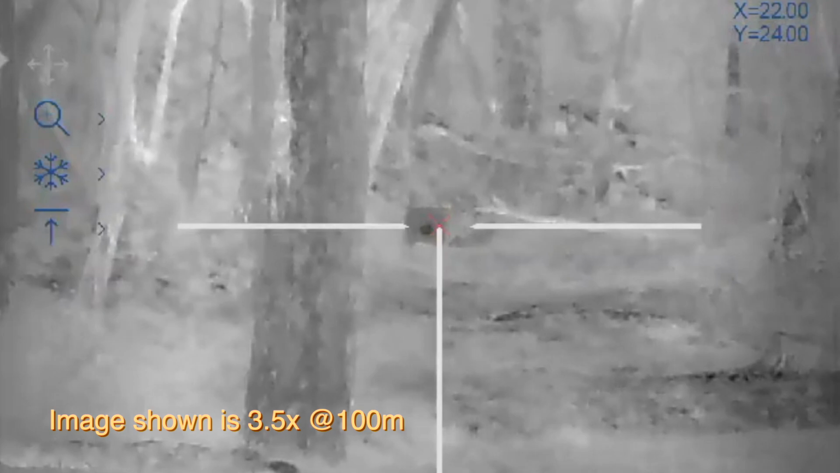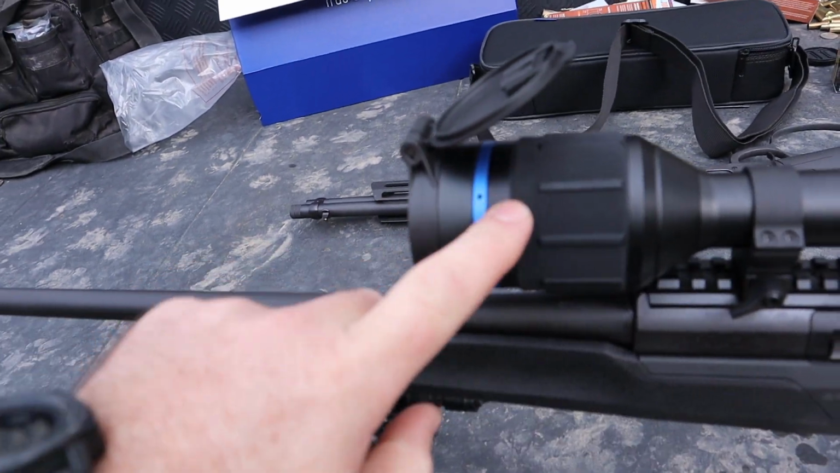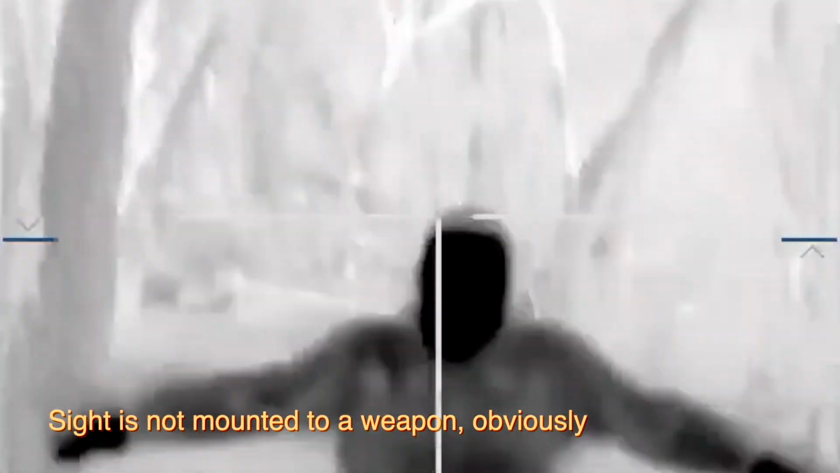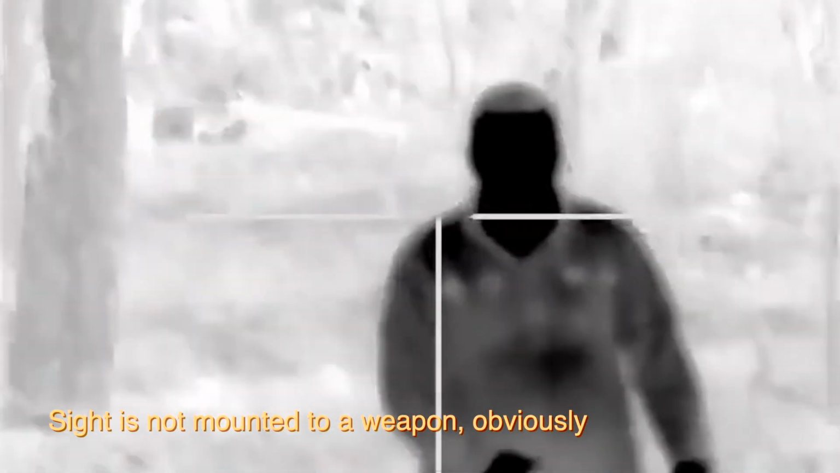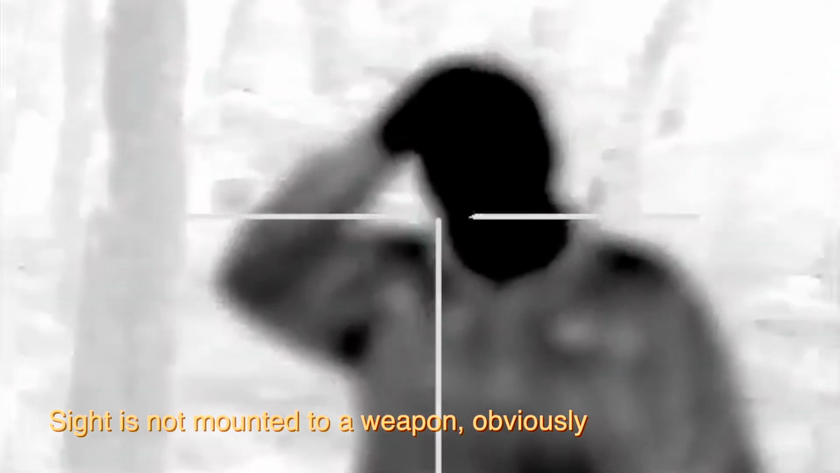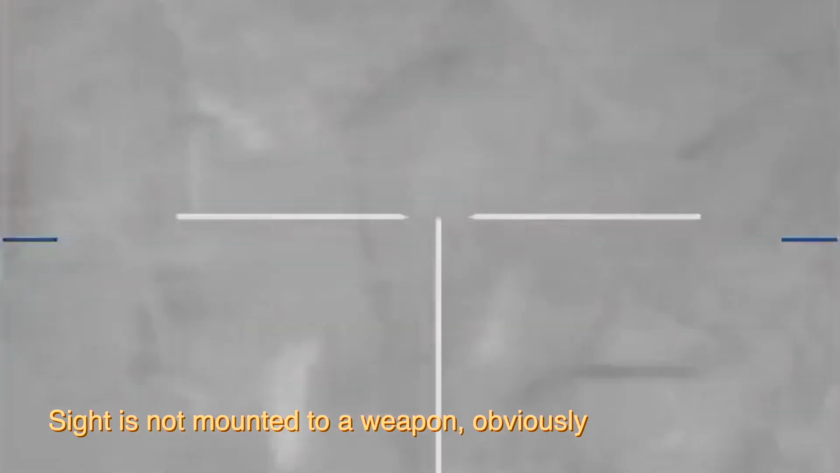Now, the zoom range on that is 3.5 to 14, so that's pretty good. The focus ring, which is this ring on the end here, that's your focus ring. Very stiff because it's brand new. I think that after a while it will loosen up a little bit. At times 3 and 5, the focus is really good. The further in you go, it gets very pixelated. I believe that's because it is digital zoom, so it goes really pixelated, and then the focus doesn't really focus much because it's focusing on a blown up image.